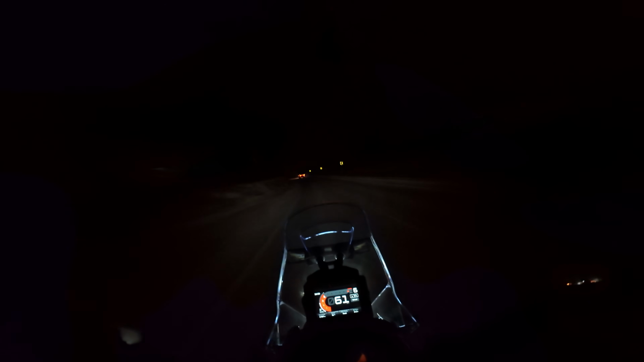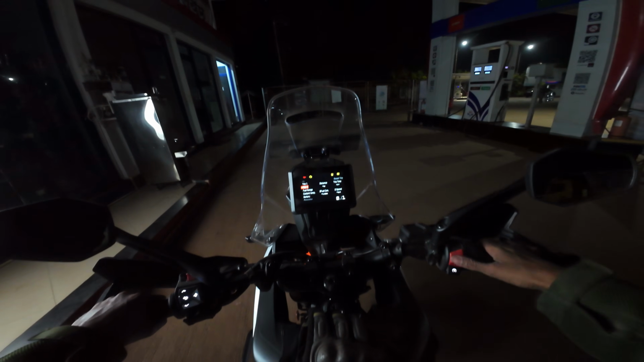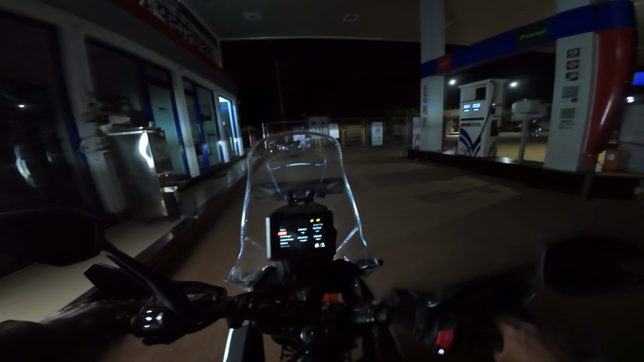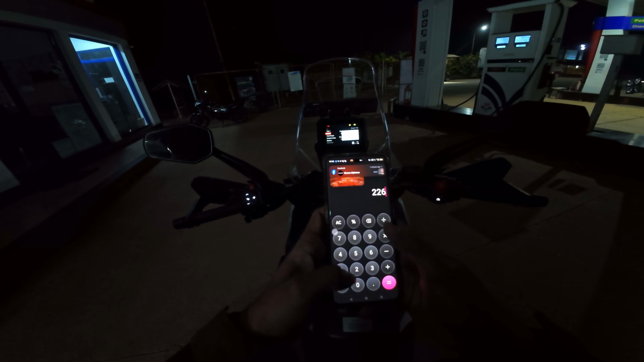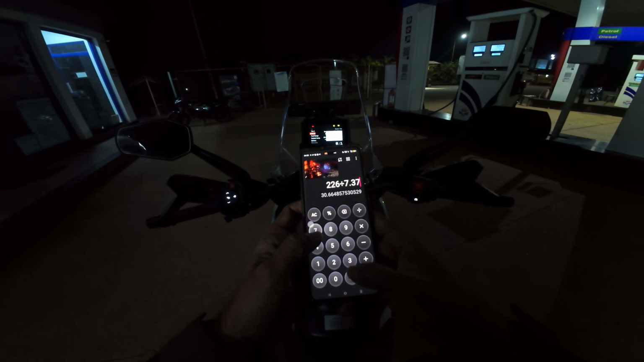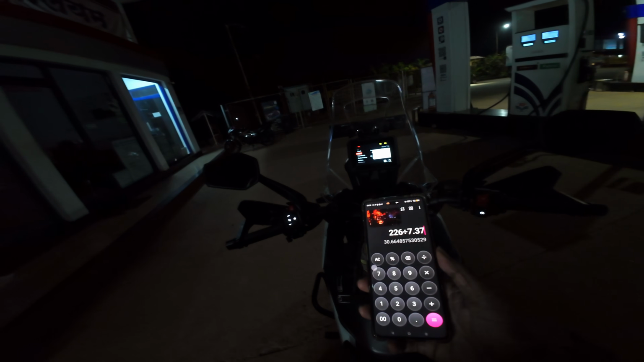And the quick shifter always comes handy, you know. Let's do a mileage check. 226 divided by 7.37. 30. I got 2 kilometers extra. Once the sun comes, at 28 and 30 it's going to drop to 26, 27, I feel.